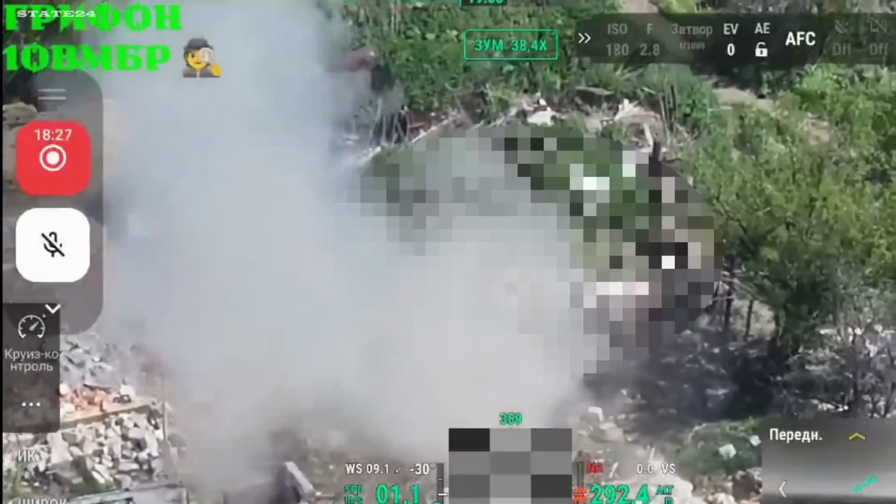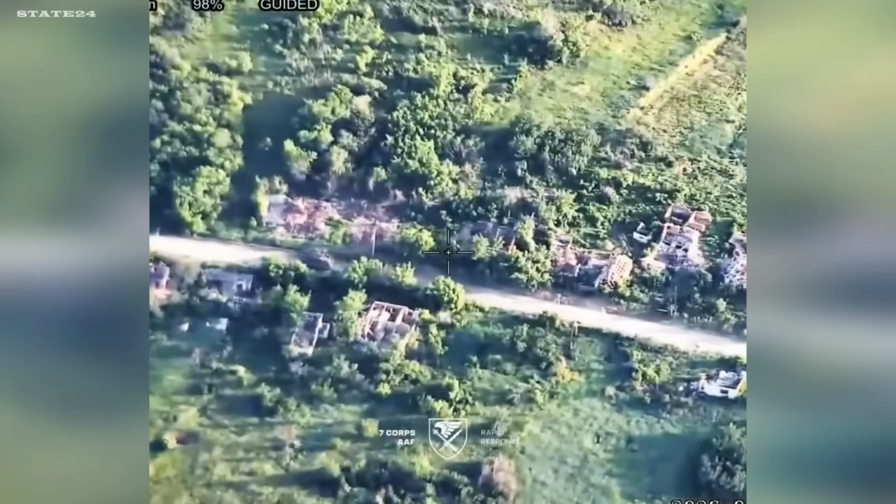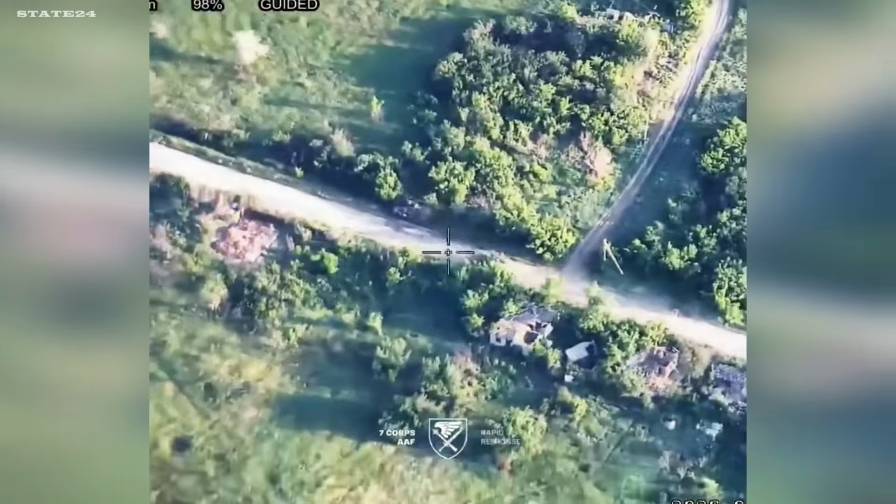Ukraine's 7th Rapid Response Corps spots a Russian 2S-3 Akatsiya self-propelled howitzer moving along a road. 2 FPV drone strikes follow, and a self-propelled artillery system worth up to an estimated $2 million, capable of firing 152mm shells from nearly 17 kilometers away, is suddenly taken out of action. Every destroyed Akatsiya means less artillery pressure on Ukrainian positions along the front line.